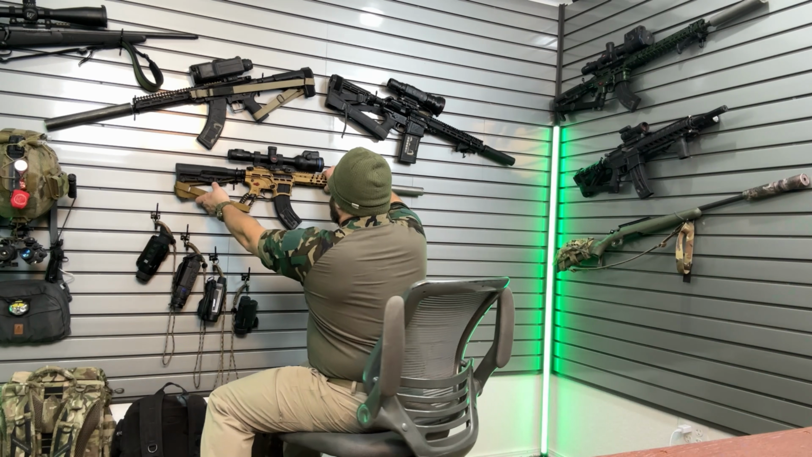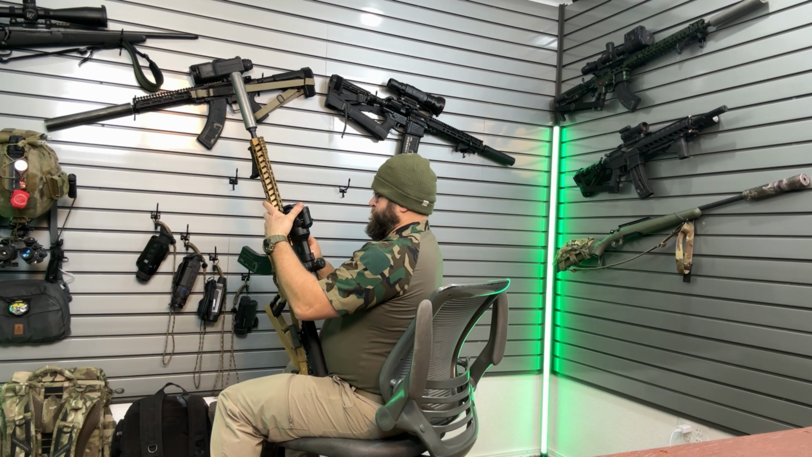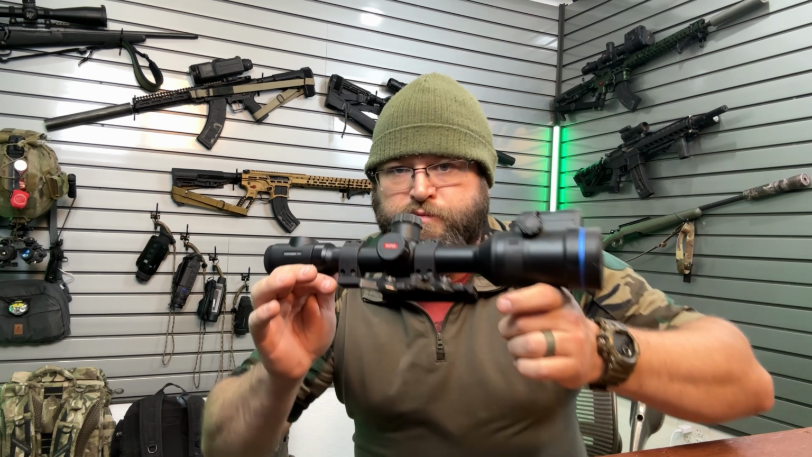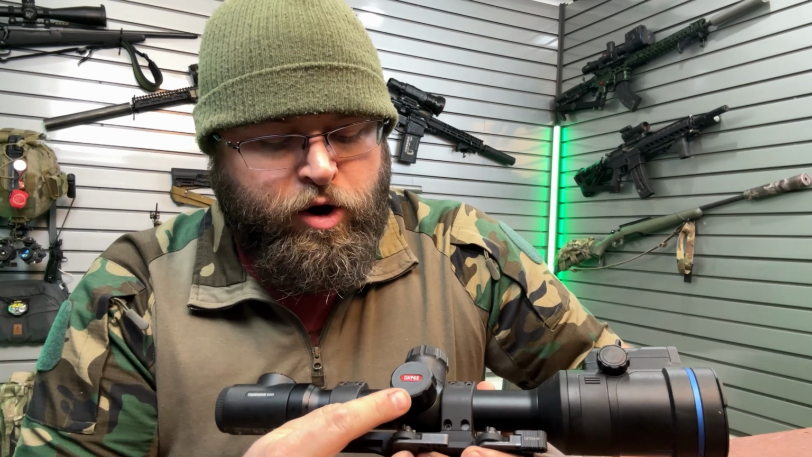So let's jump right in. Guys, this thing is still on the wall because I'm still using it. I love this scope. It is a workhorse. So let's go ahead and grab it. So guys, this scope is a dream. I love this thing. Now, there are two versions of this.